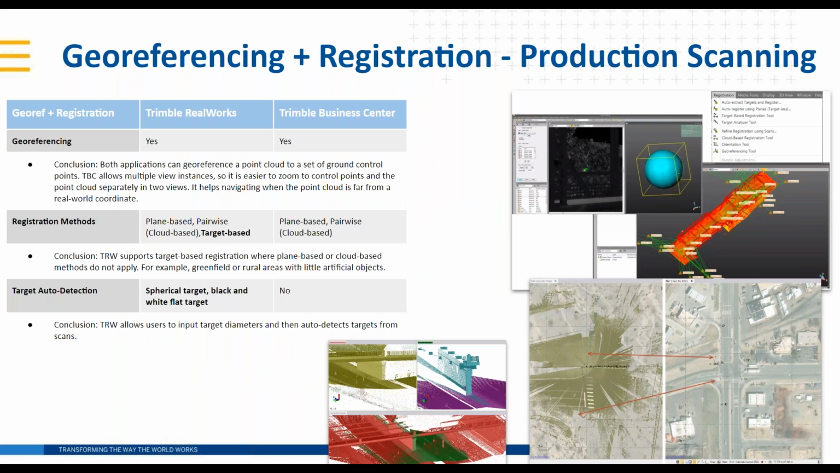All right, topic number 2, georeferencing and registration for production scanning. This is the type of scanning where you're out all day, you're doing tens or potentially hundreds of setups on a job, whether that be inside or outside. So for georeferencing, both applications can georeference a point cloud to a set of ground control points. TBC allows multiple views, so it's easier to zoom into the control points, and it helps when navigating the point cloud. It helps when the point cloud is far away from a real-world coordinate.